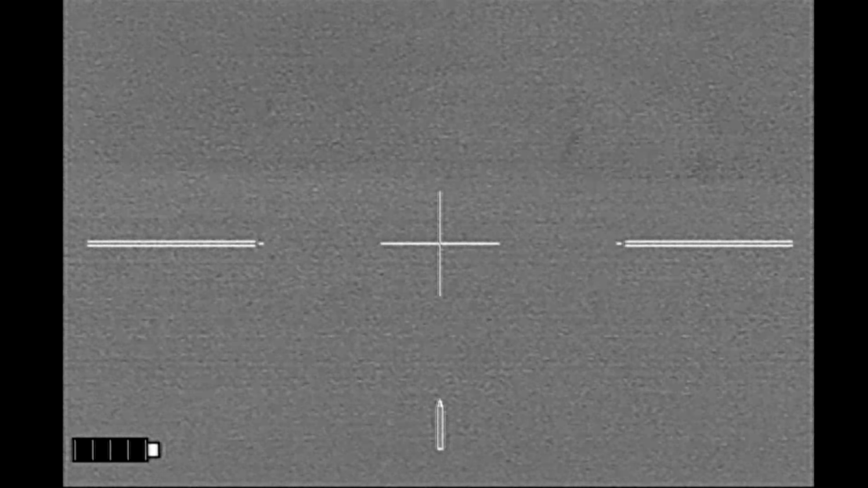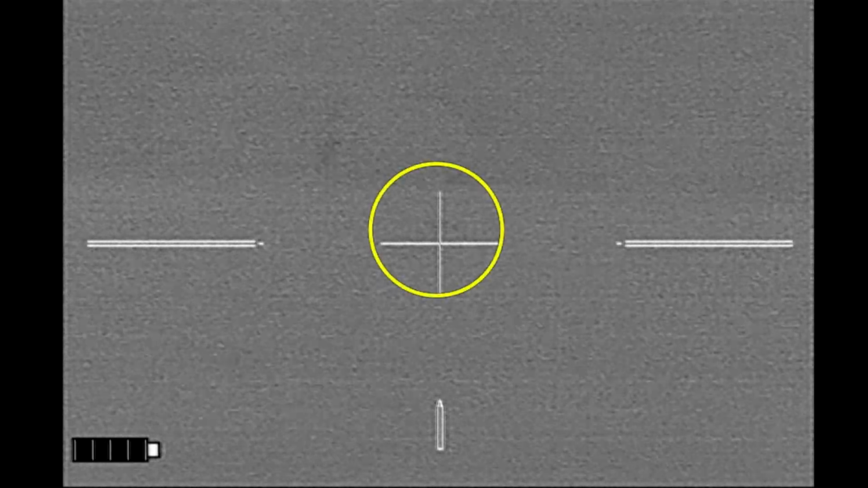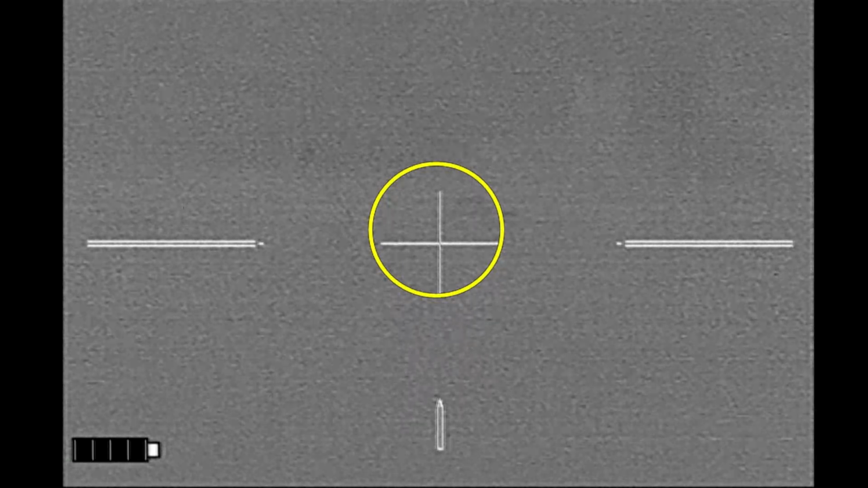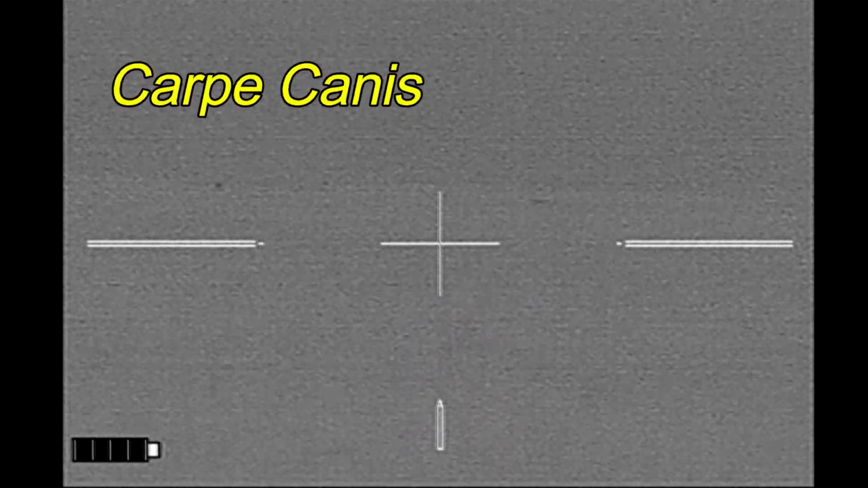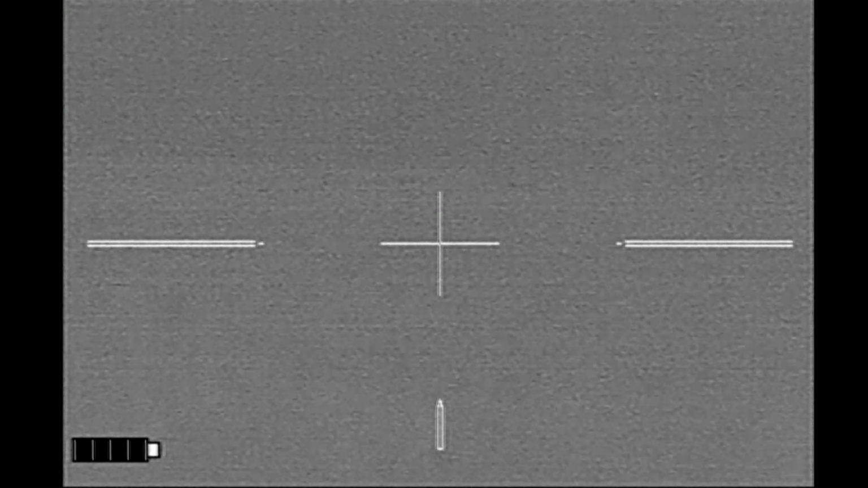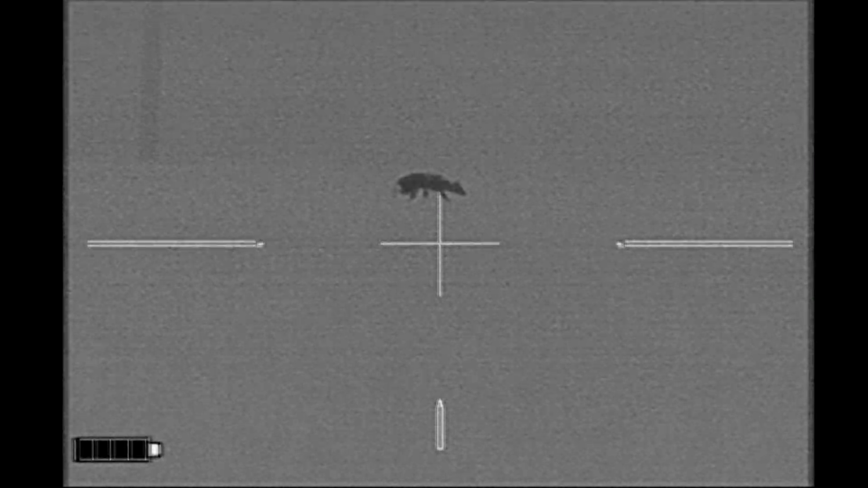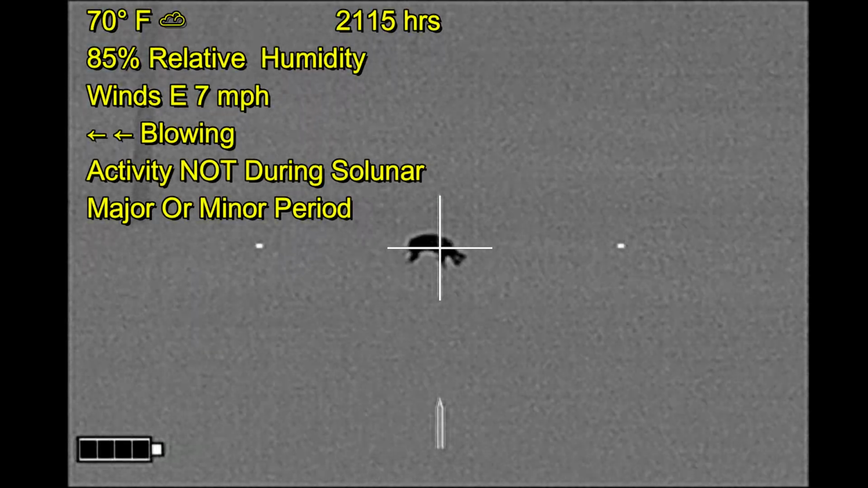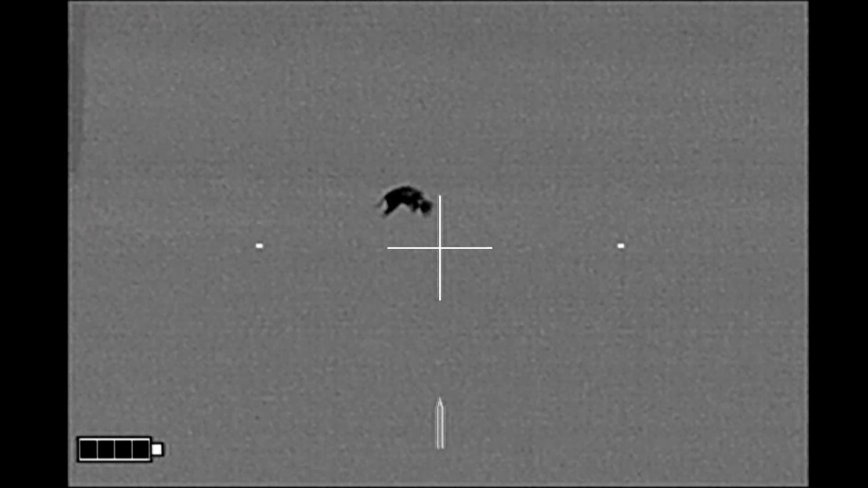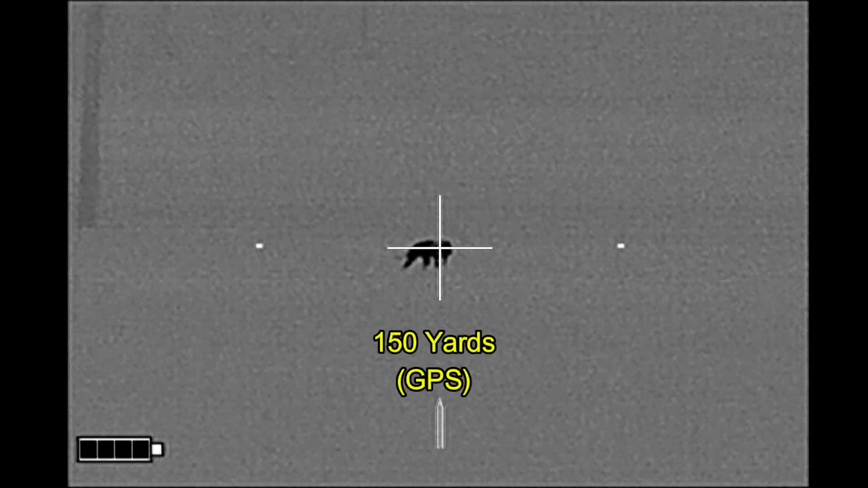Moved on to my next property, and here I'm actually following a skunk that you can barely see in the haze. As I followed the skunk around the pasture, I came across these coyotes, Canis latrans. Coyotes are much more of a problem. This is the trailing coyote. Now he looks awfully dark. He's not very fuzzy like normal coyotes, so maybe he's missing his fur.